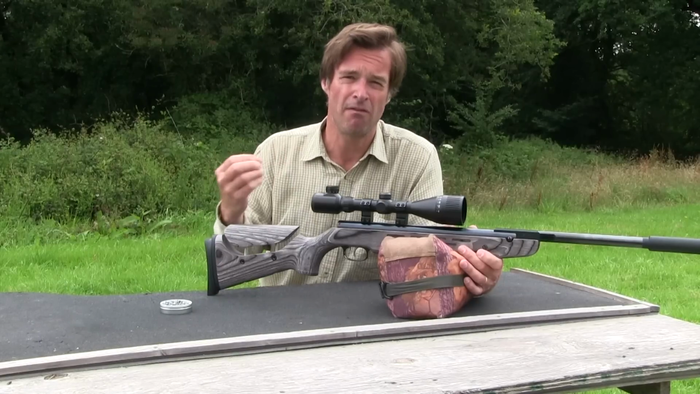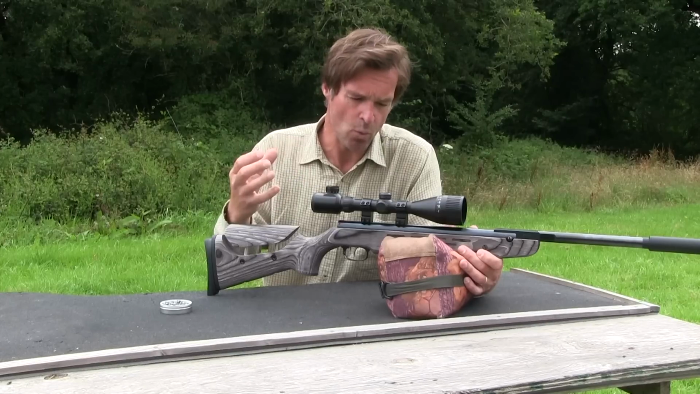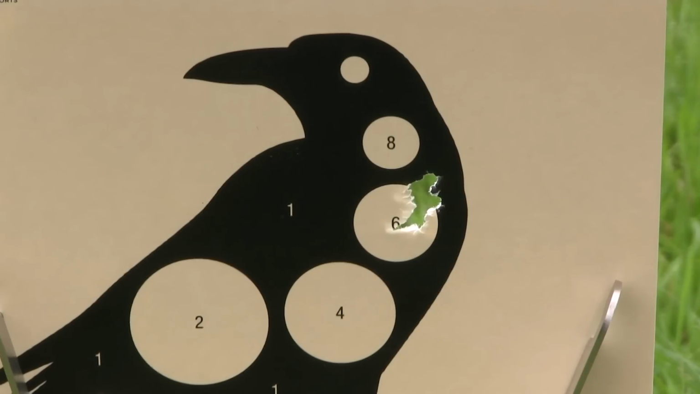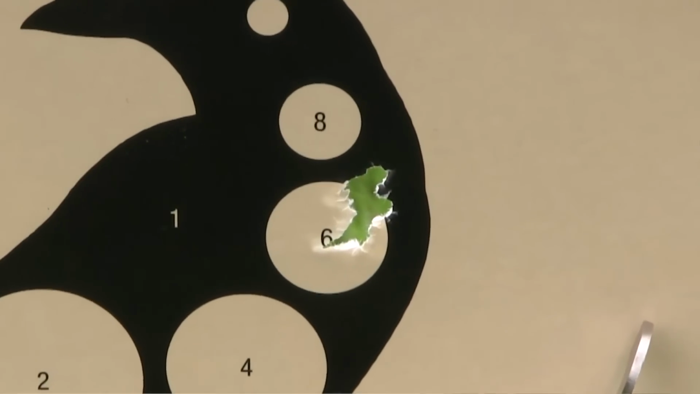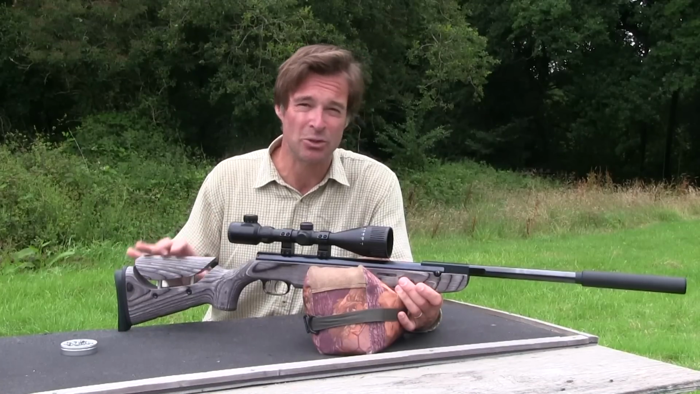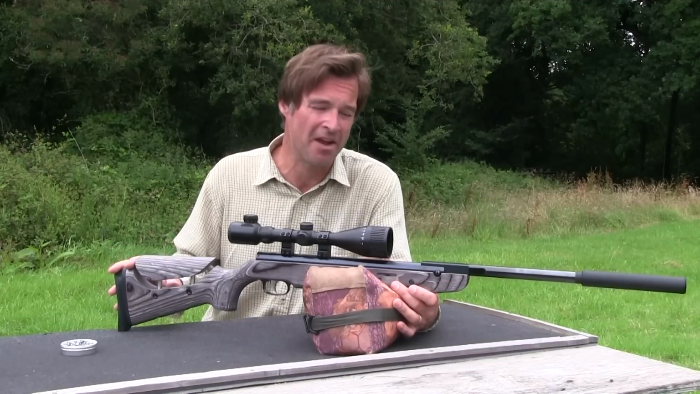There's none of the reverberating twang, it's just a swift thud. What little recoil there is comes straight back into your shoulder. Add all those factors together with that trigger, and it is a pretty easy spring-powered airgun to shoot accurately. I've got an HW95 of my own, and this airgun is based on the same action, but I have to say that it feels far superior.